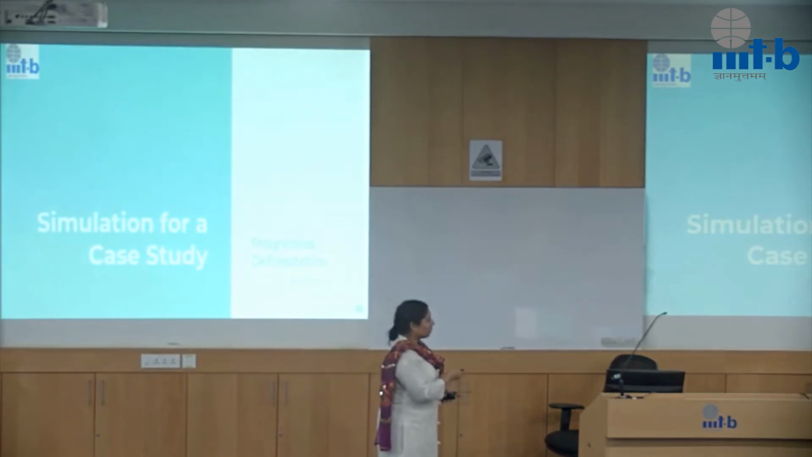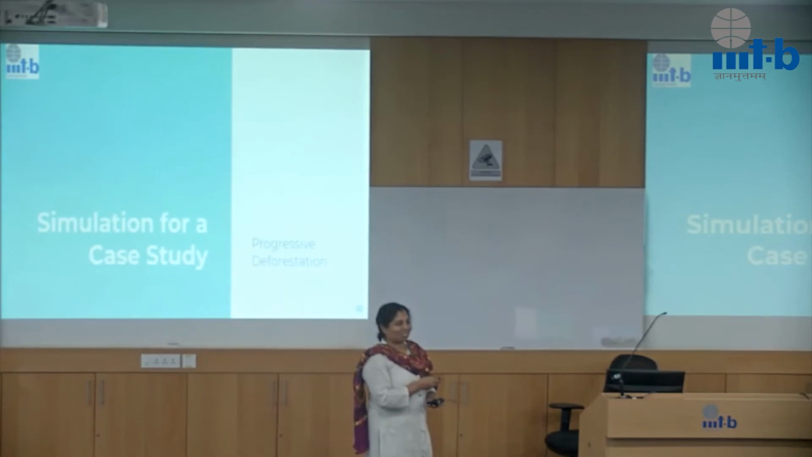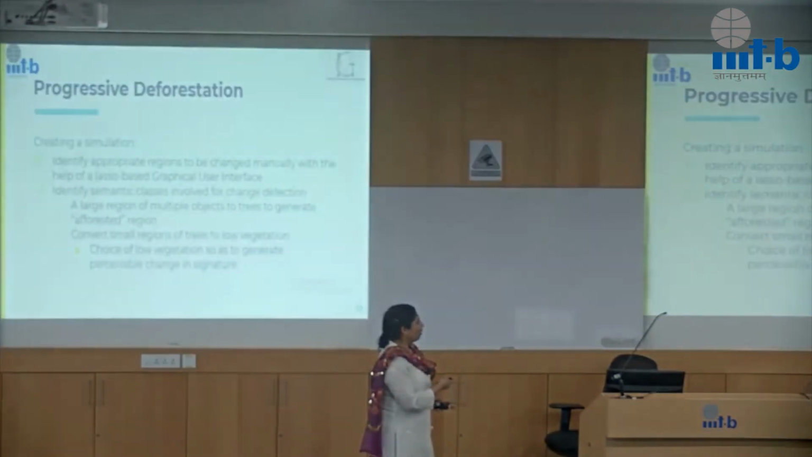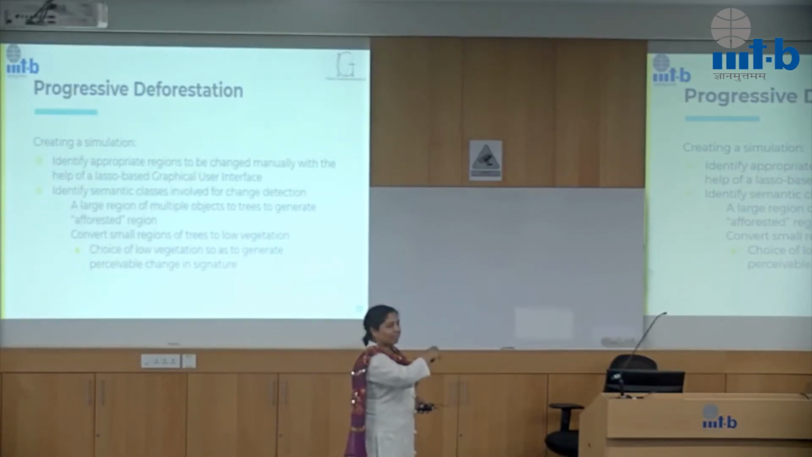So how did we use this? We simulated a case study because time varying LiDAR point clouds are not very widely available. So we created a time varying point cloud. We thought we would simulate progressive deforestation, which is of interest for urban areas. Now the idea here is we identified, if we were to cut a tree, as in remove a tree, what will its new class be? So we used the analytics from how the different class signatures are, and we figured out that from a tree it's best if it becomes a low vegetation point.